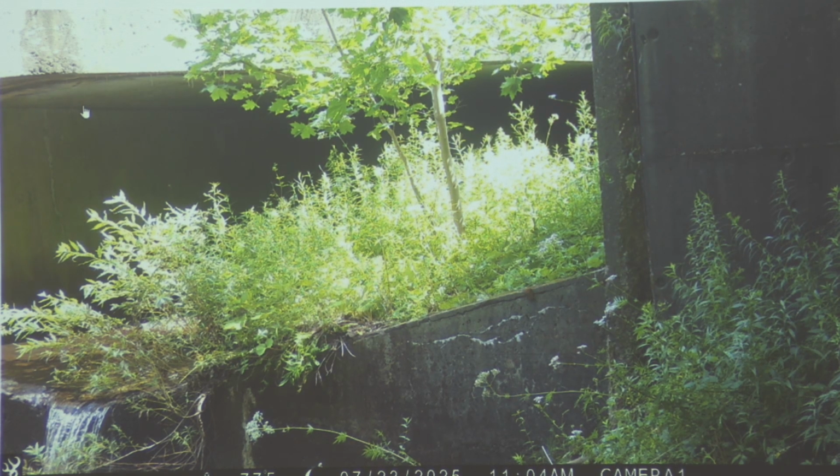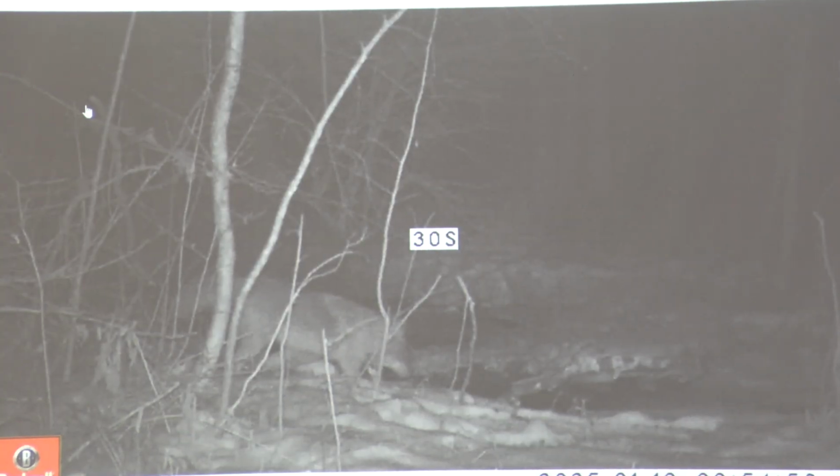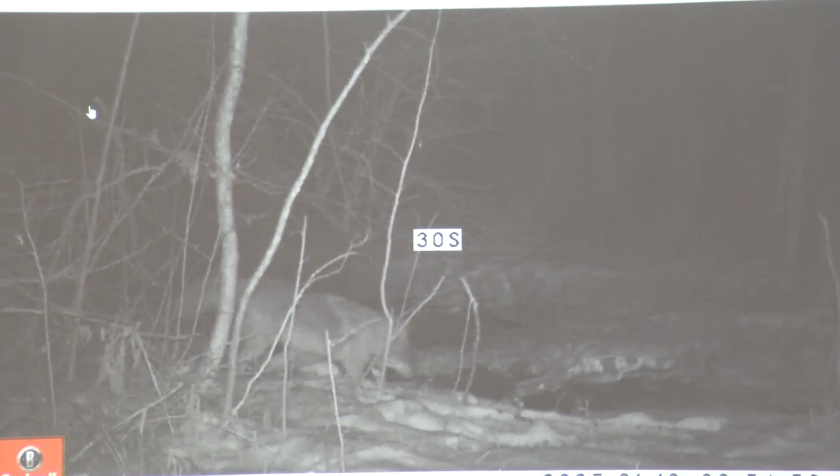So yeah, they're using the current tunnels for Greenwater Brook, but they're not using the current bridges. I'm not quite sure what that is, but it just... Maybe they're just scared. I'm sorry? I said maybe they're just scared to go up there. That would be my guess.